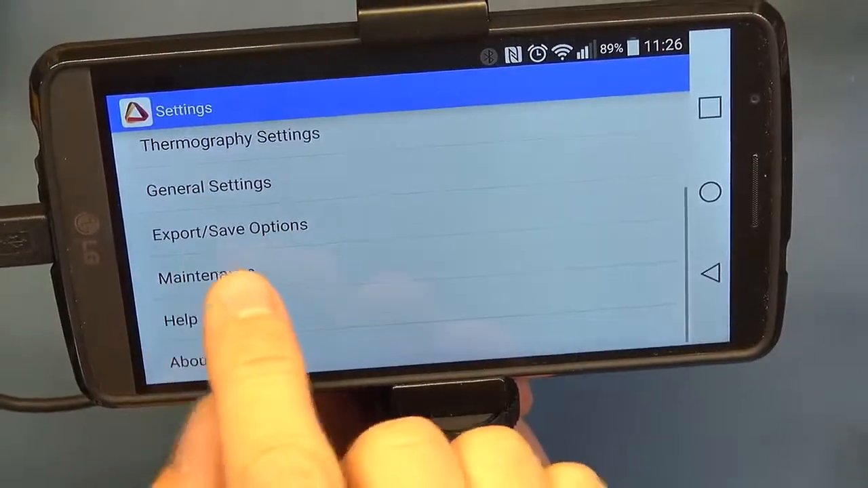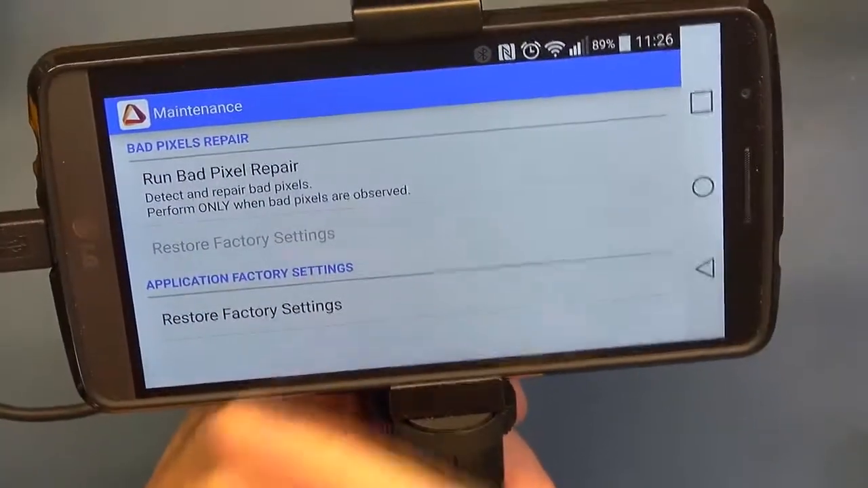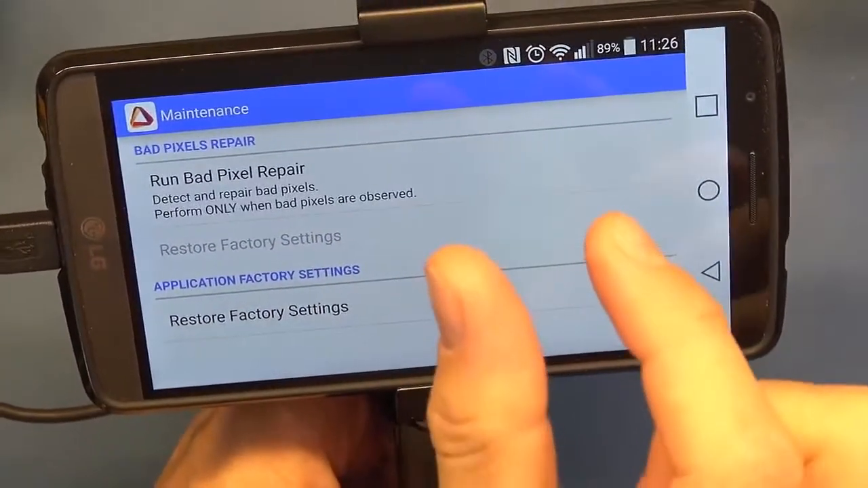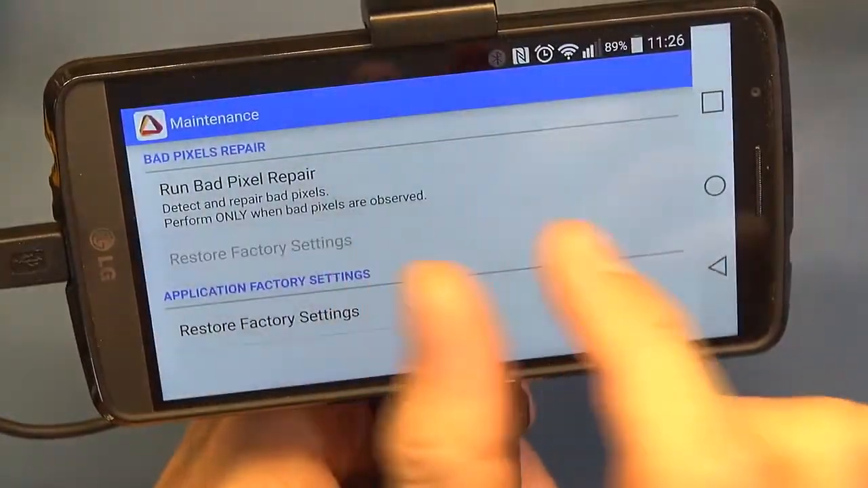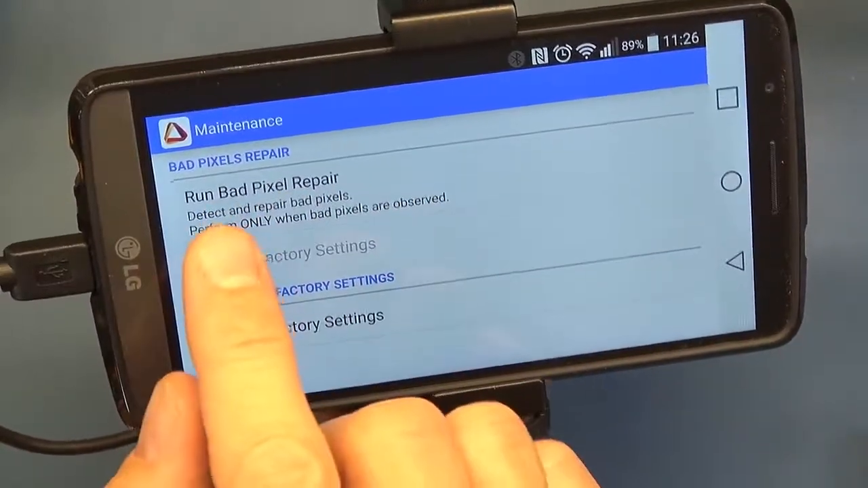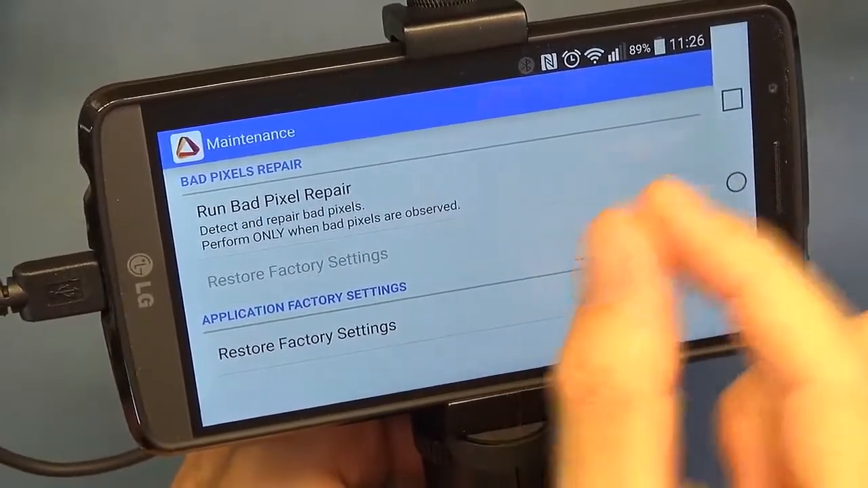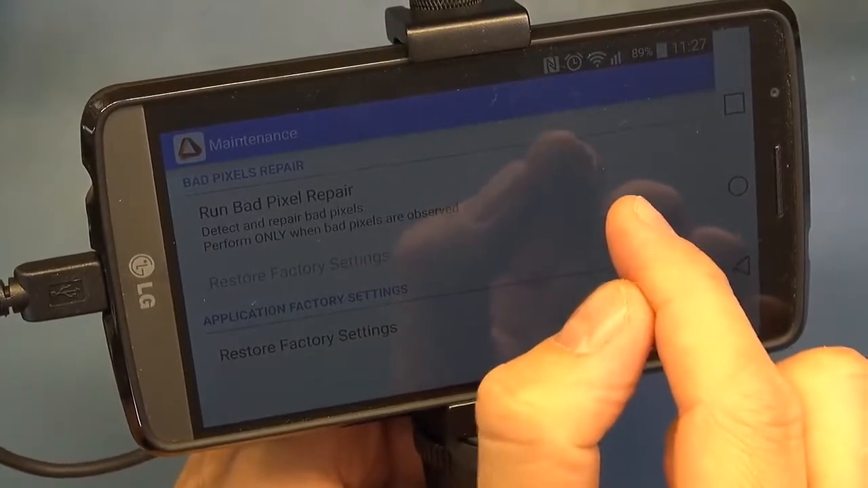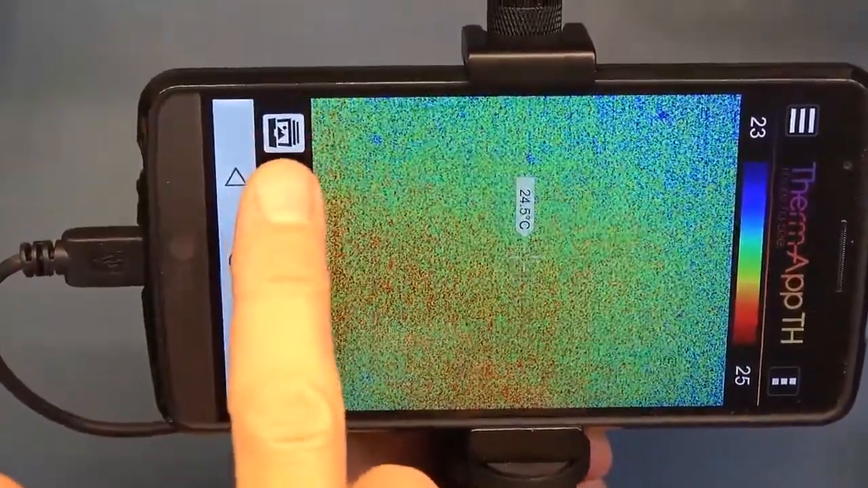Then one of the other settings is maintenance, and the maintenance one will allow you to run a bad pixel repair. As I noted in the video leading into this on how a thermal camera works, the process for manufacturing cores, you've got microscopic components on that core. You've got very thin film resistors across that core doing the temperature measurement. They're not uniform, hence the calibration process I spoke about, and you can have pixels which are bad. This will run a bad pixel repair, so it'll scan to see if there are any bad pixels, and if that pixel cannot take a measurement, it'll use surrounding pixels to guess what that pixel value should be.